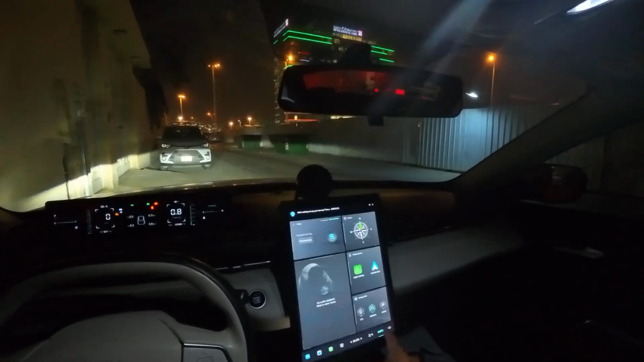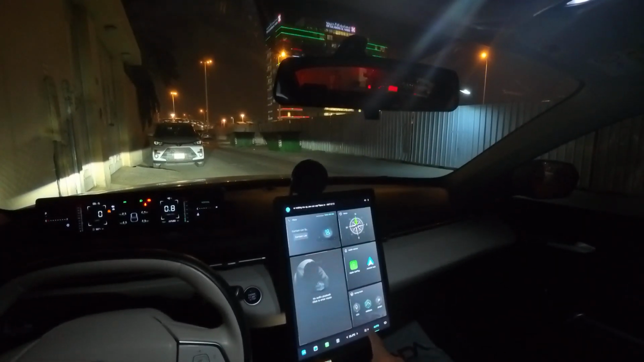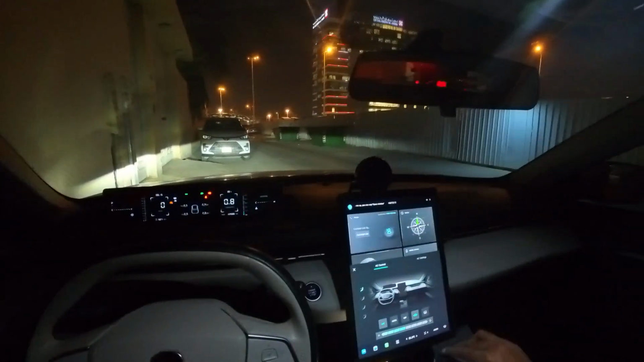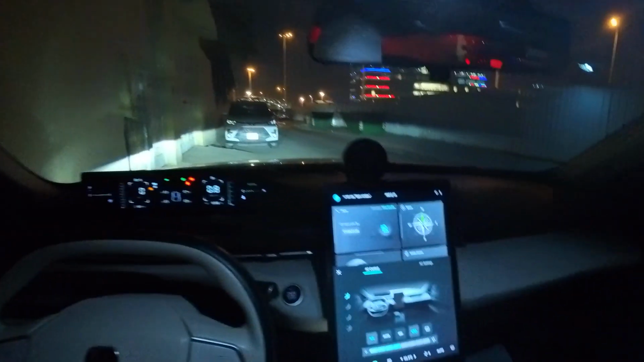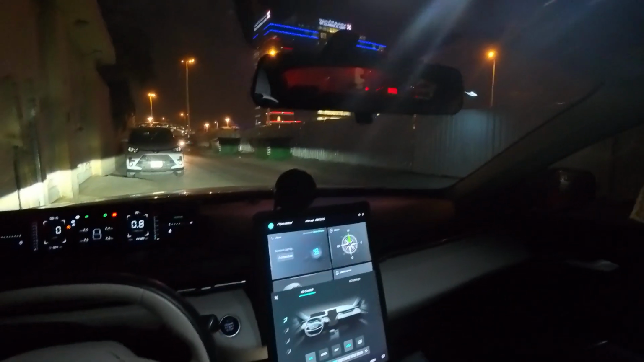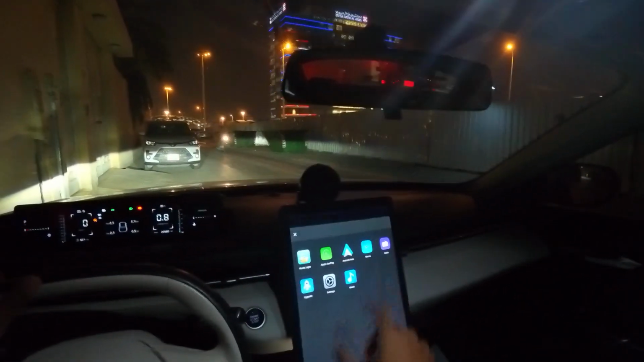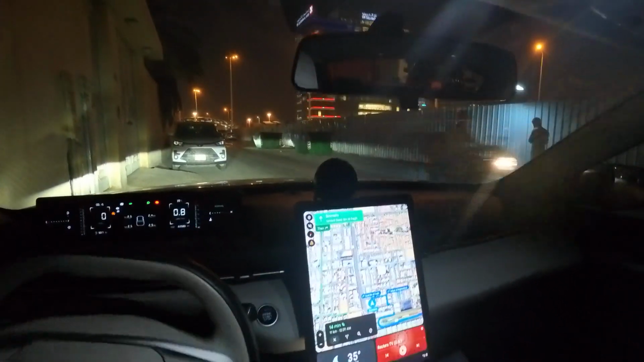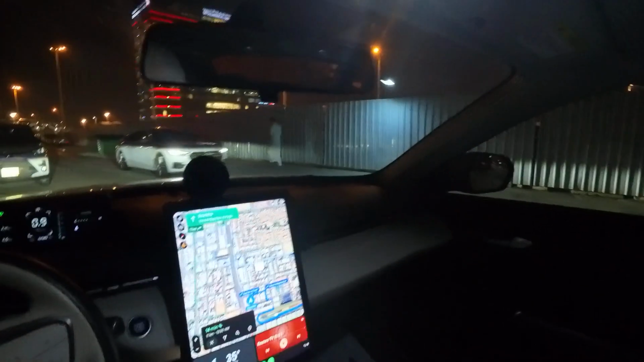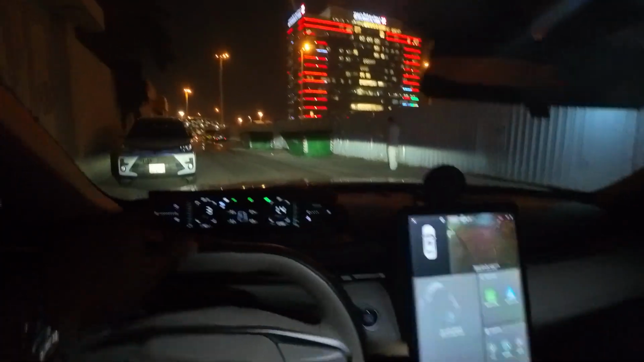So let me just go here. It's actually quite loud, so I'll lower the volume. Now I think you can see the road as well, and you can see the POV of the car. So let us just drive, and inshallah we'll reach our destination, and along the way we'll get some very cool POV shots.